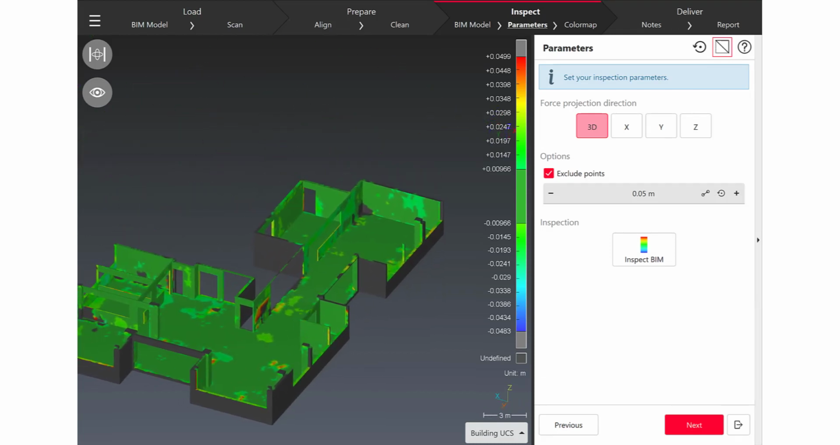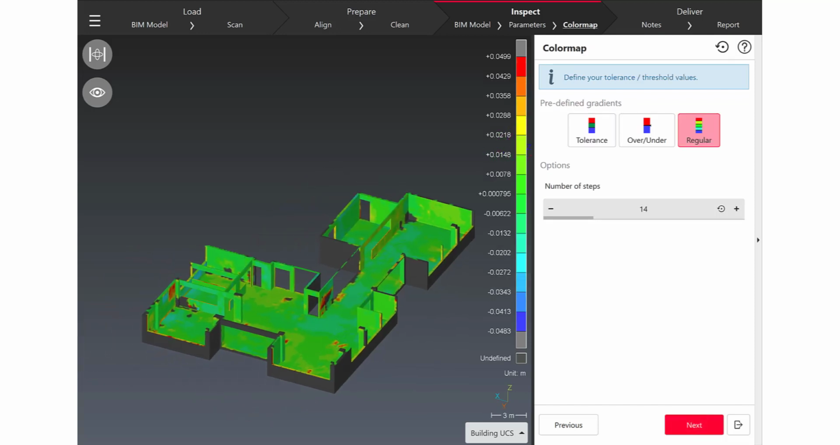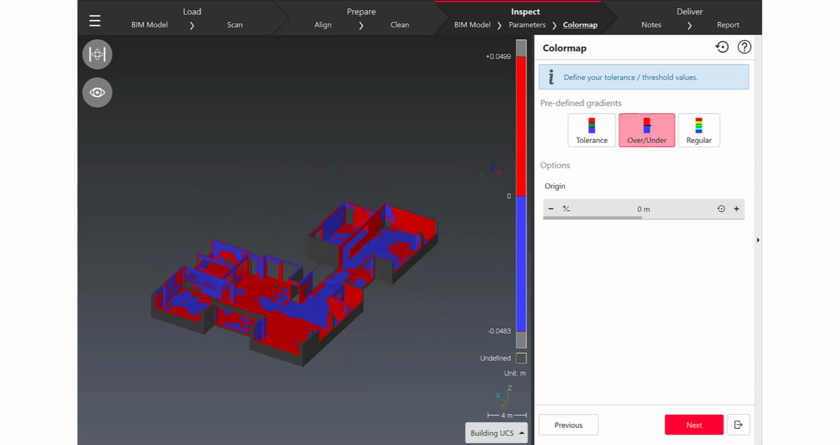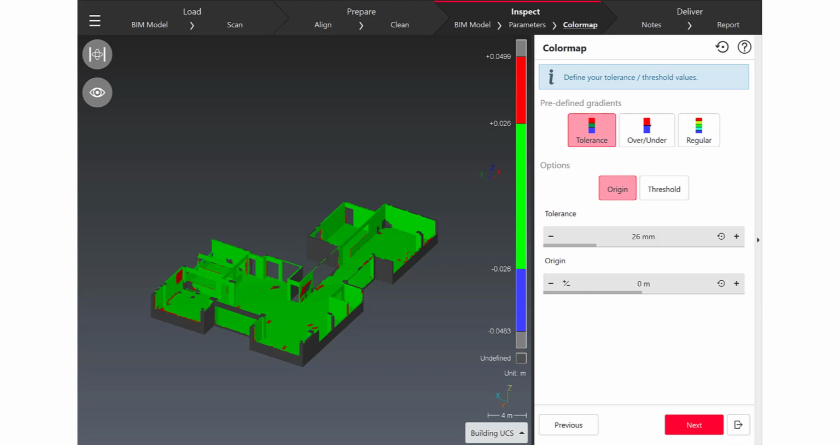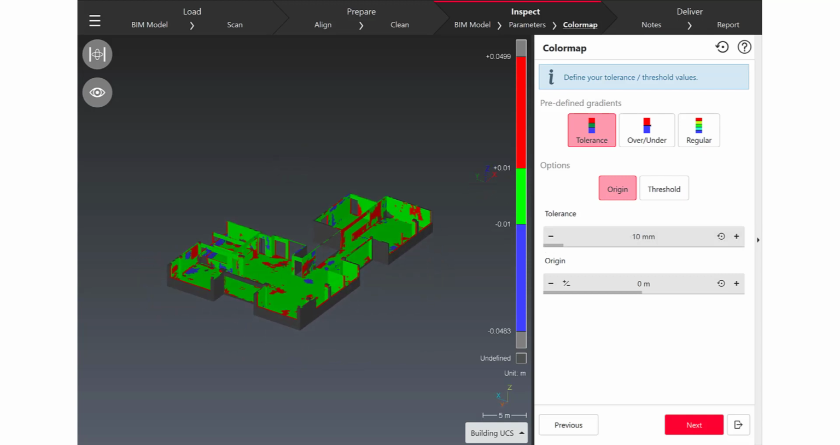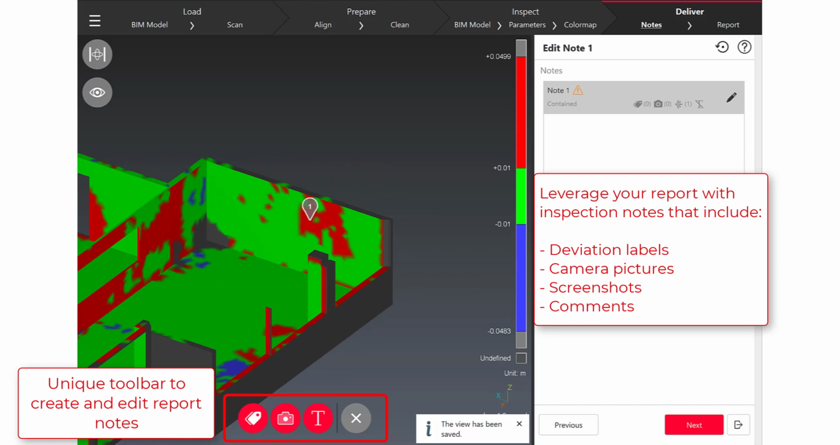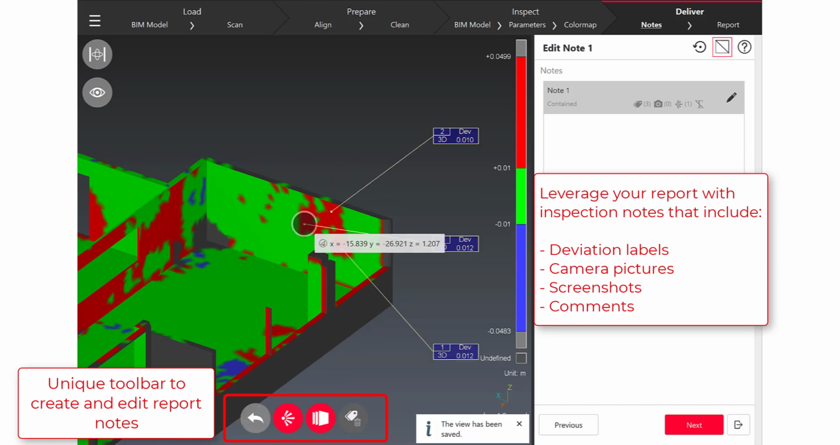And before creating my deliverable, I can choose the predefined color map. And for this example, what I want to do is use a tolerance predefined gradient. And I think now I'm good to create the nodes to complete my reports. Nodes are part of a new kind of object in Cyclone 3D Touch mode, which means that nodes will leverage your reports.